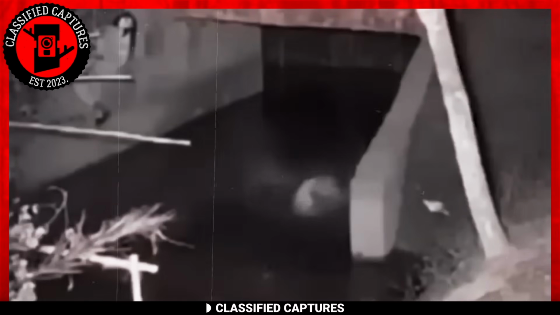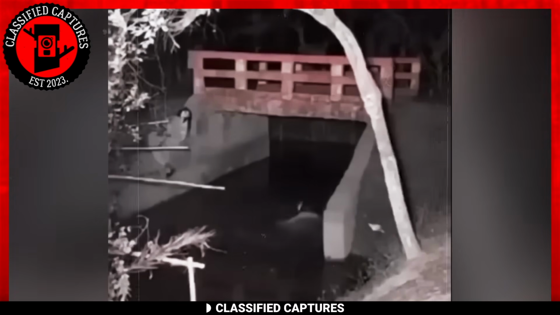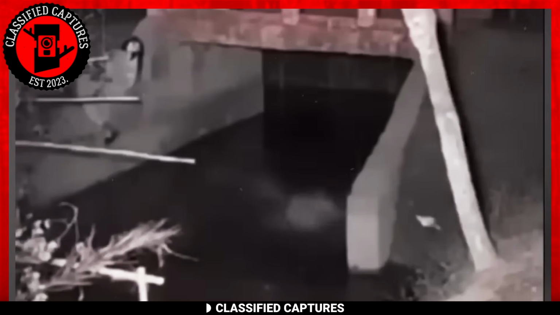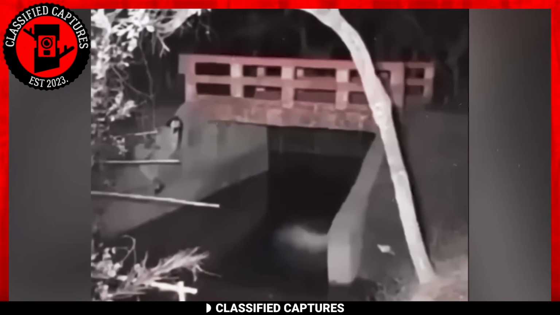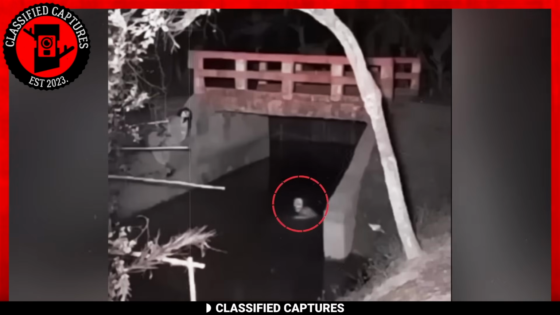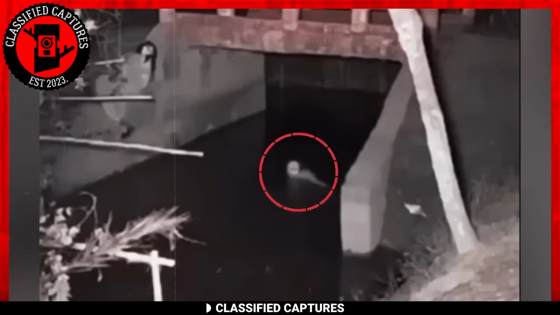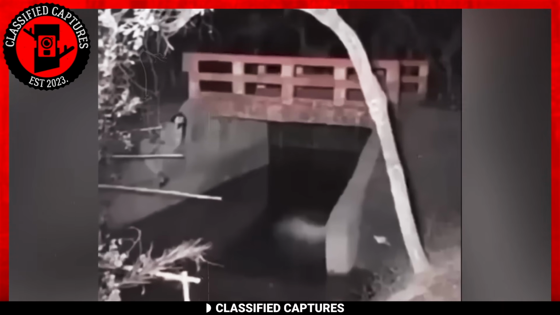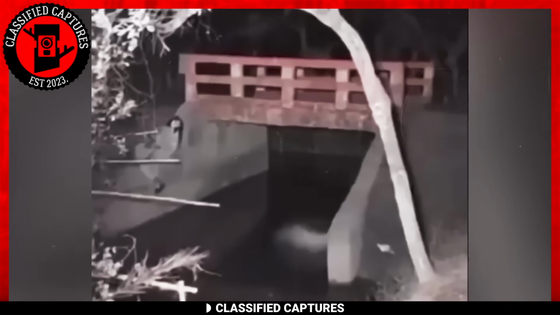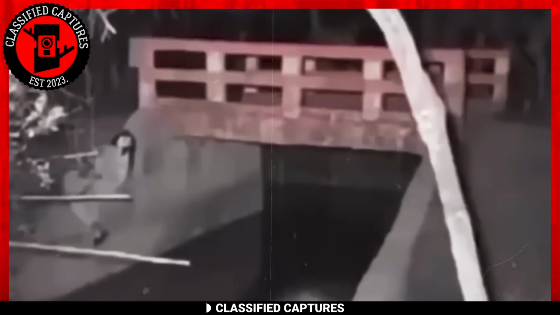Still on the supernatural, watch this footage. Did you see that? Do you see the being that fell into the water? Well, what do you think it is? The person who uploaded the footage captured by their Trailcam believed that what fell into the water was a ghost. However, after the video was uploaded, the paranormal community speculated that it was not a ghost per se, but rather a young lady who had become possessed by one.